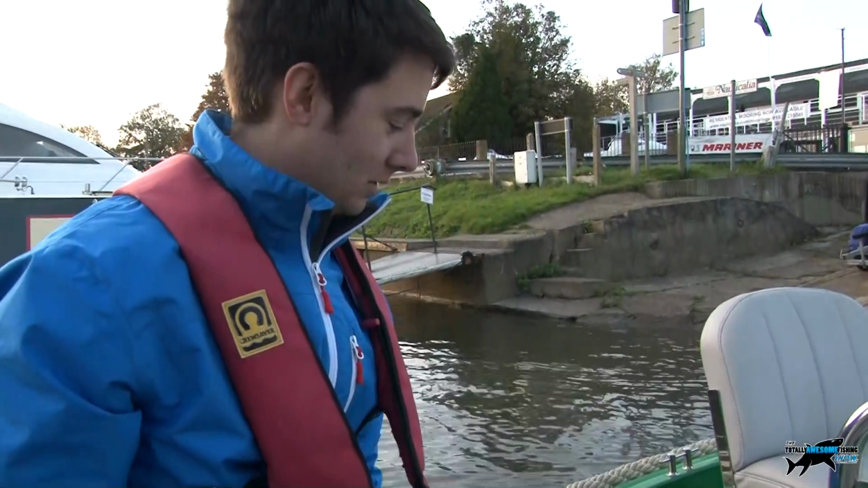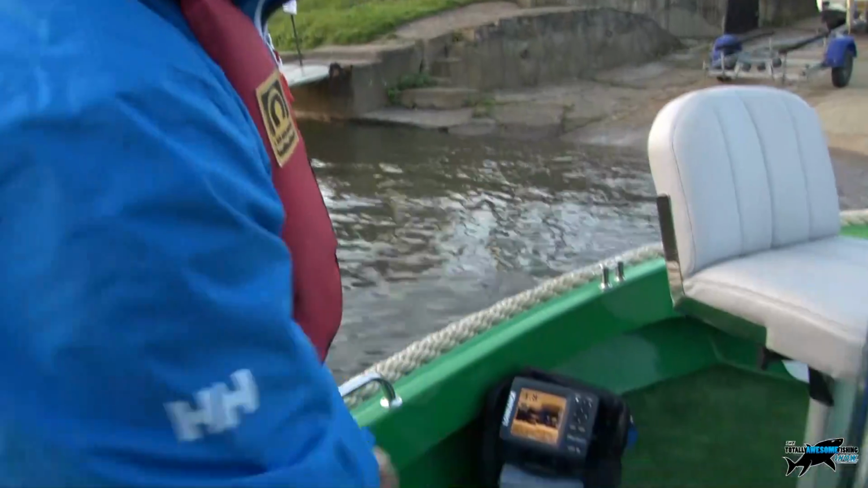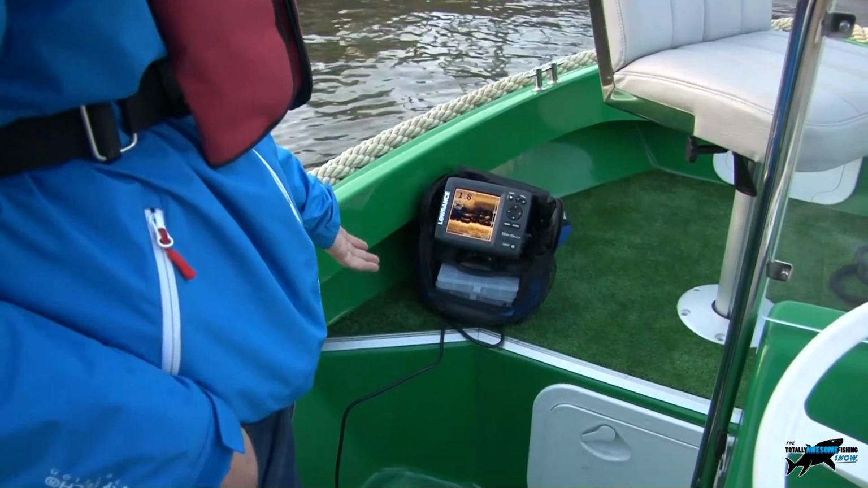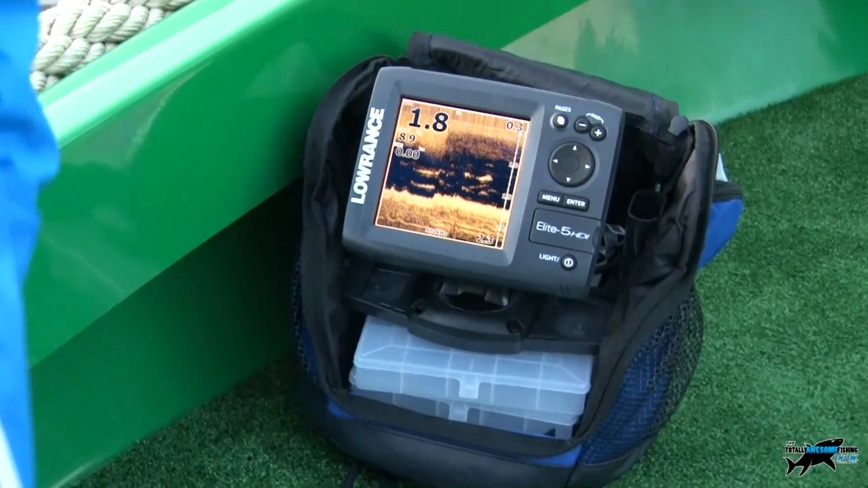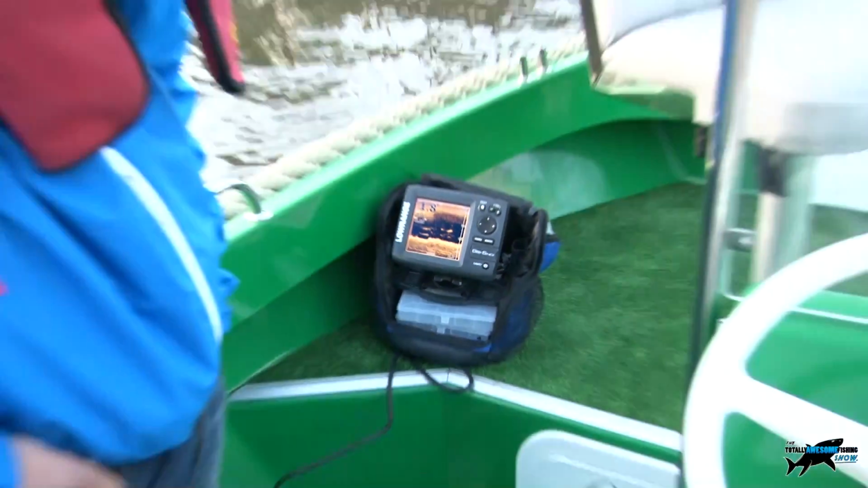Okay, so we're here on our little boat, just about to go out on the river here. We've got our Elite 5 in its portable case. You can see we found a nice level spot on the boat. It's all powered up, turned on, ready to go. Got our transducer cable running down the back here, so we better get the suction cup and stick it onto the back of the hull.